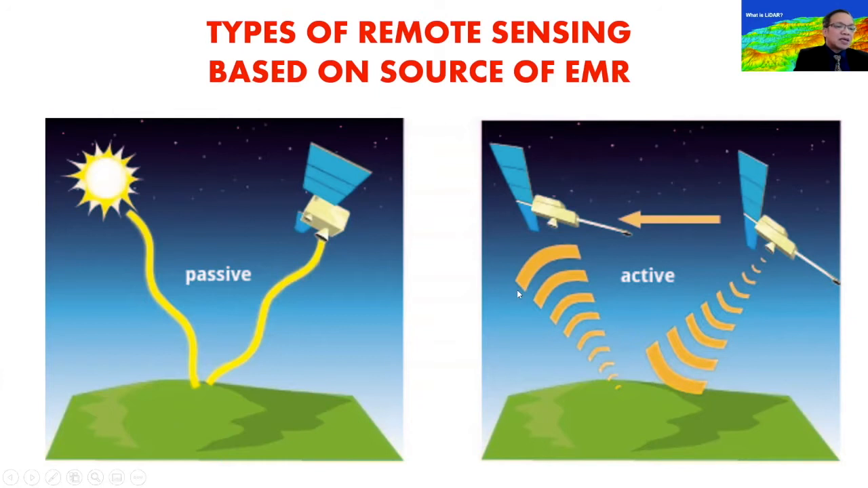Now, the passive types of remote sensing are the old generation types of satellites, like the likes of Landsat. You may have heard of those satellites, very, very old and still functioning. You may have heard about the French satellite Spot. These are all passive remote sensing. And the more modern or newer remote sensing platforms are called active remote sensing platforms, among which is, of course, LIDAR, which is our topic for today.